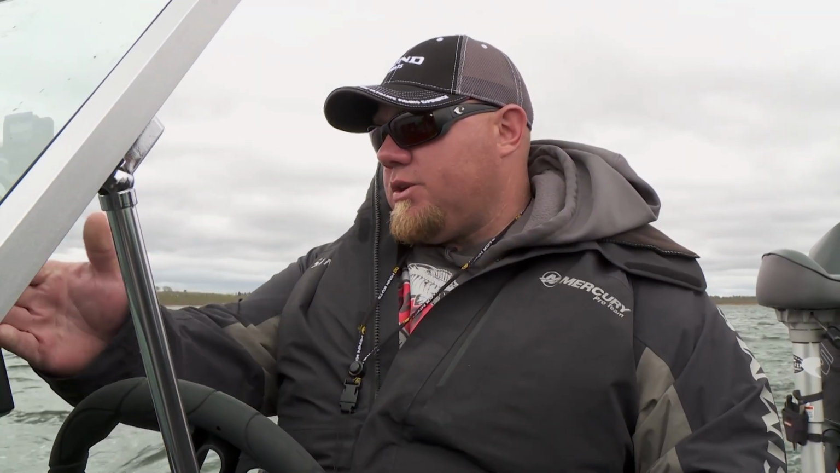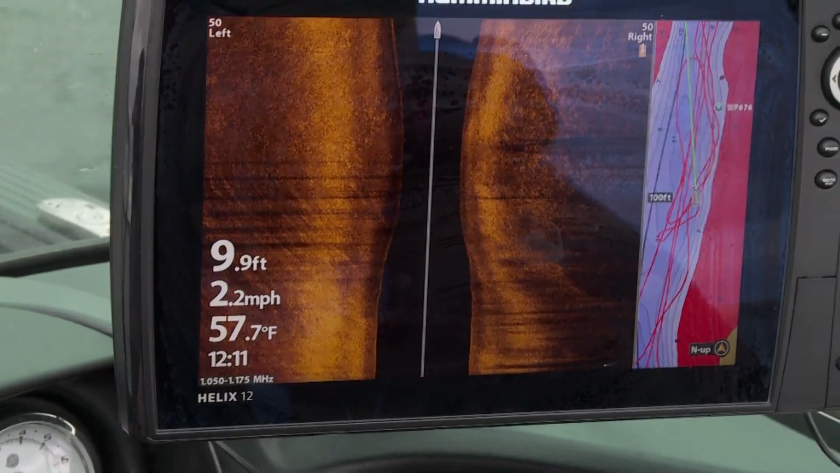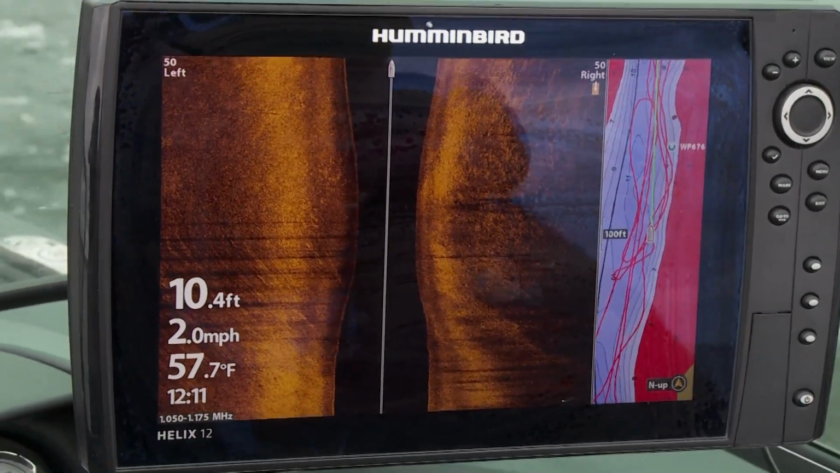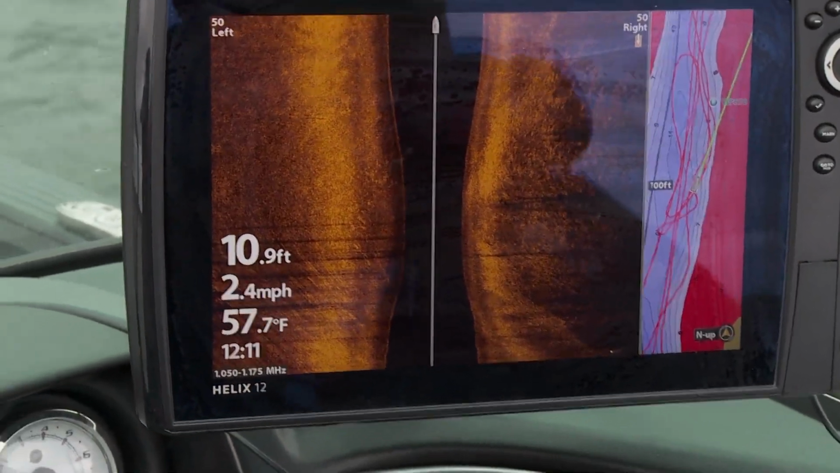So what we're doing here is I'm just driving around using my side imaging, looking left and right 50 feet. That's the key. You never want to look too far out to where your image gets too small to see. I find 50 feet and like 14 to 15 feet is perfect. And all I'm doing is looking for fish first, structure second.